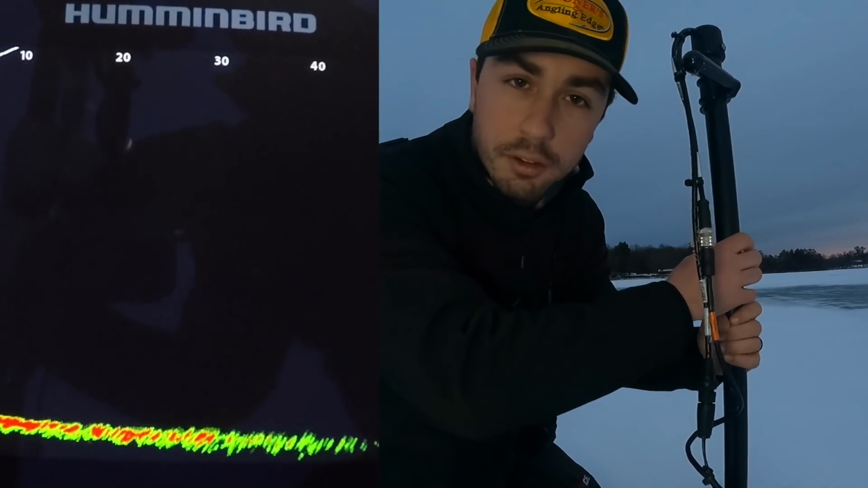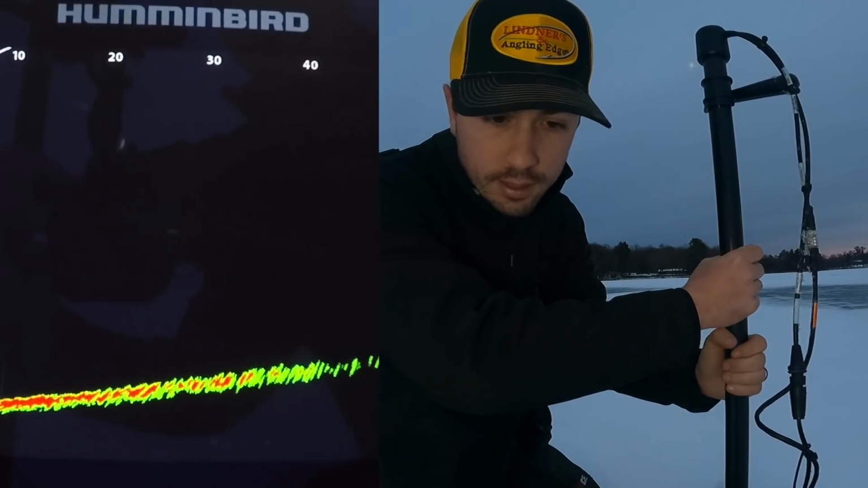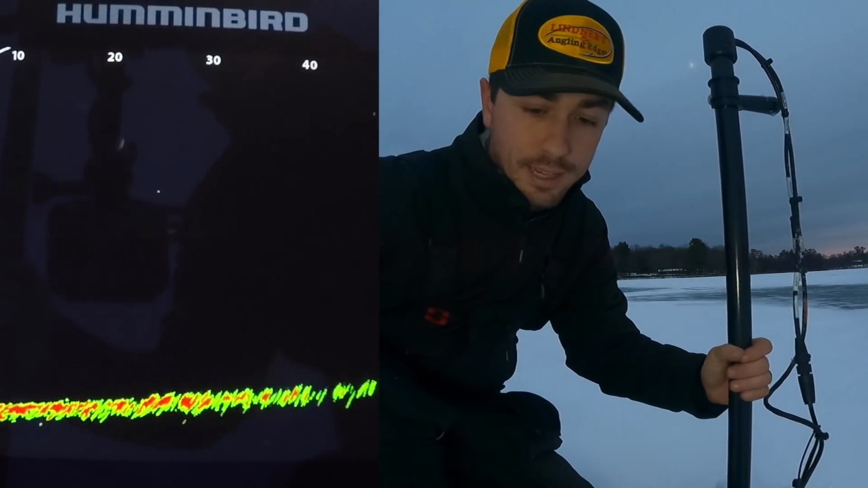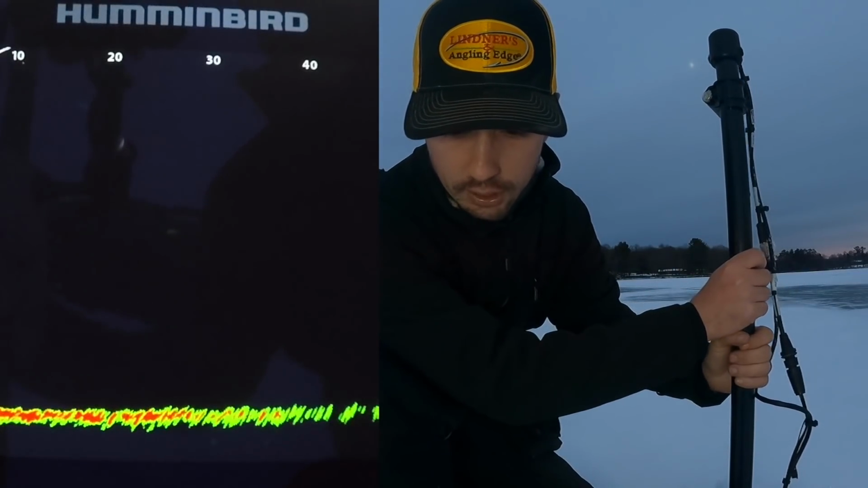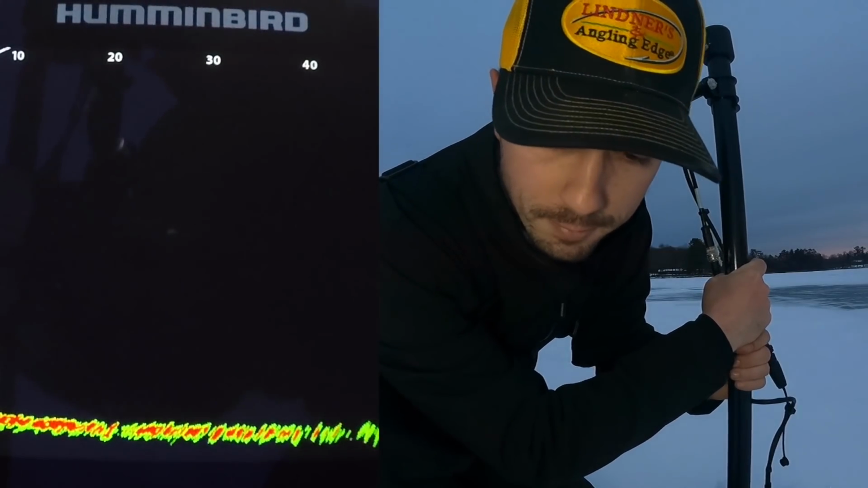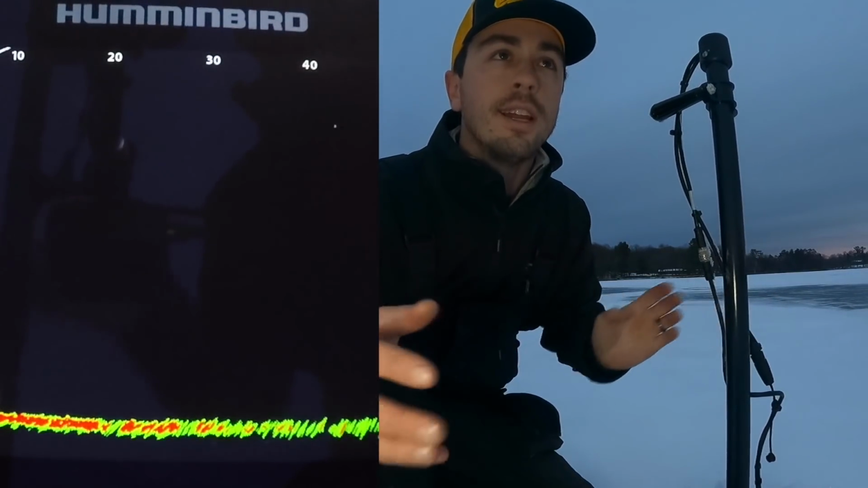So strategically when I'm drilling holes and looking around, basically what I'm looking for is those fish up off the bottom. Because I can see out to about 60 feet right now, at least how I have this thing set up, I'm drilling my holes about 100 feet apart. So really pretty minimal compared to if you just came out here and you were looking for fish.